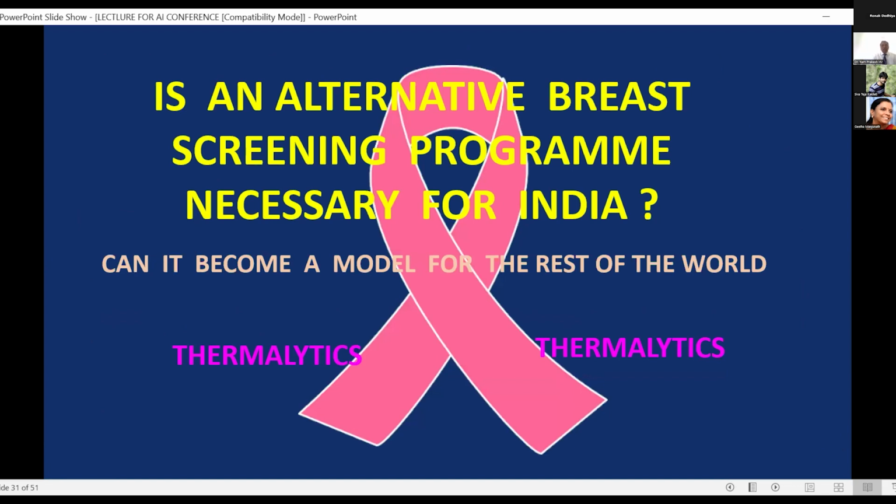Is an alternative breast screening program necessary for India? Can it become a model for the rest of the world? Yes, thermolytics is playing a very important role today. Let me tell you something that I have gone through in this, and the role of the AI has been in this.